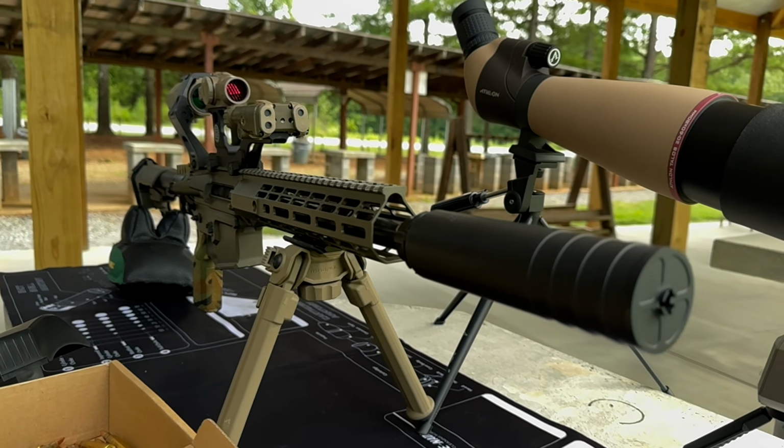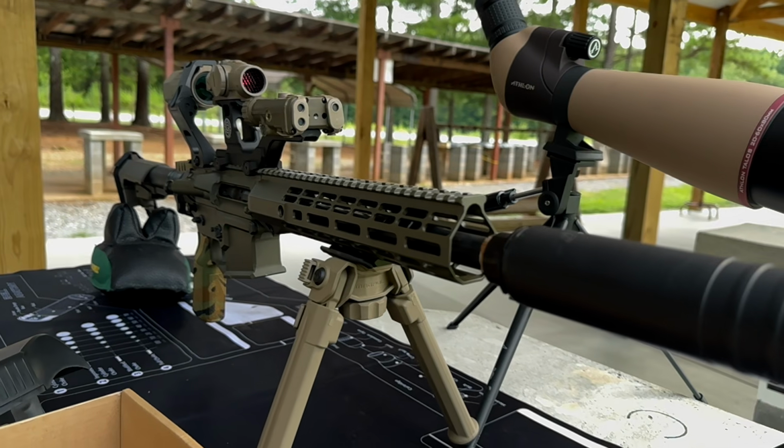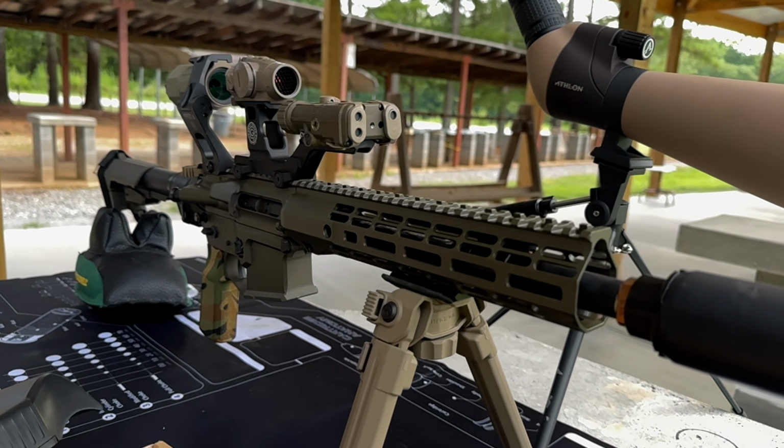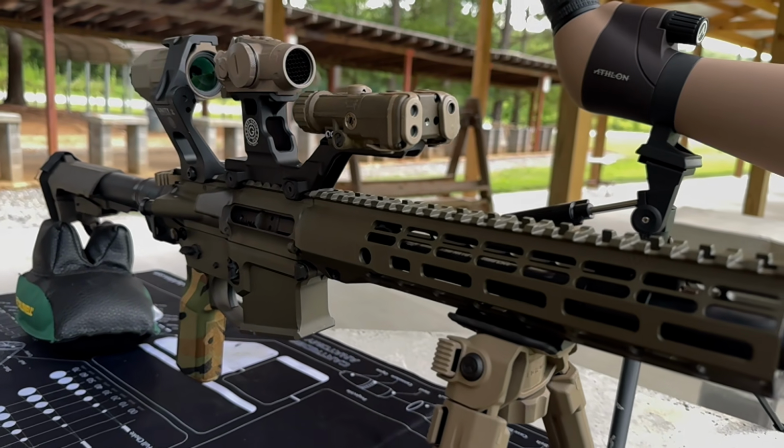Last but not least, I took this thing out to the range, got it sighted in, got it chronographed, plugged in my ballistic data, flipped over the 5x magnifier, and walked this thing out to 600 yards. The BDC reticle makes it super easy.